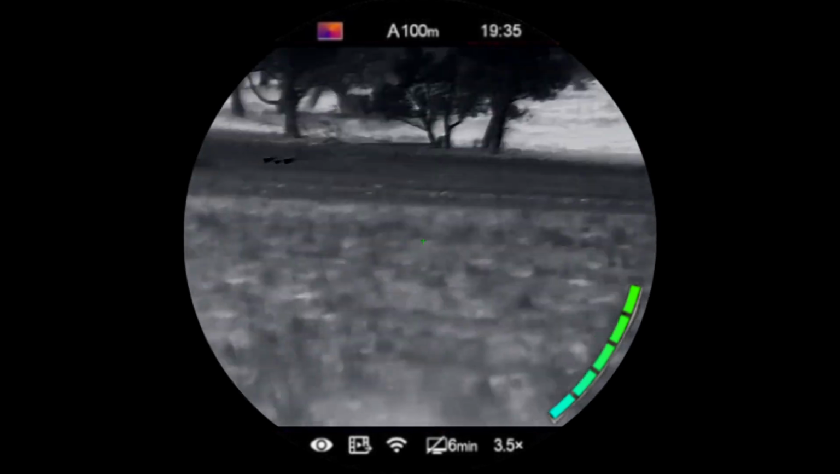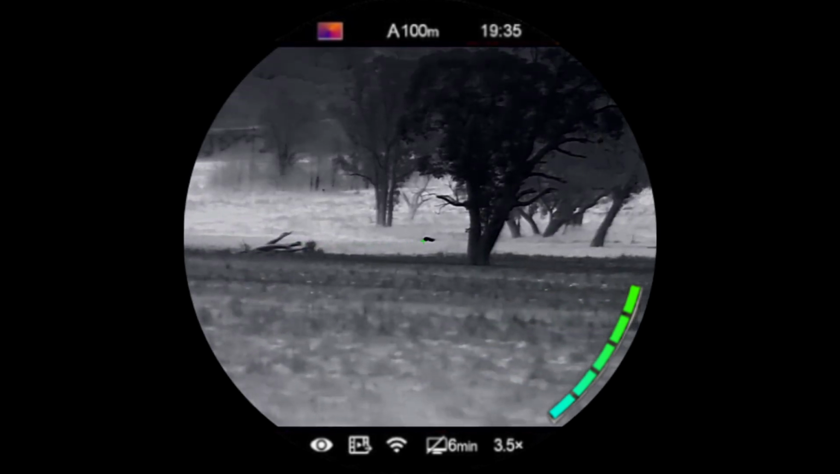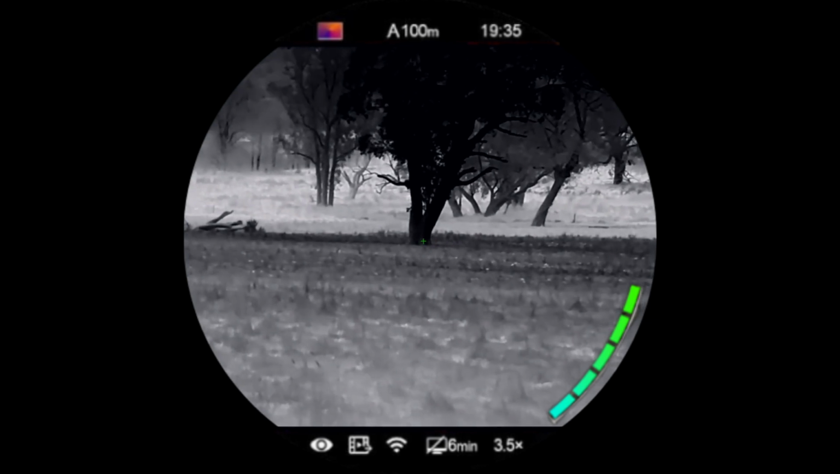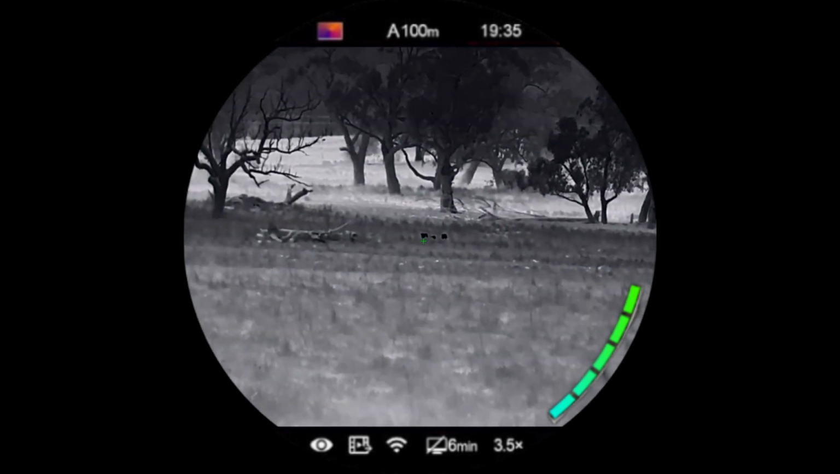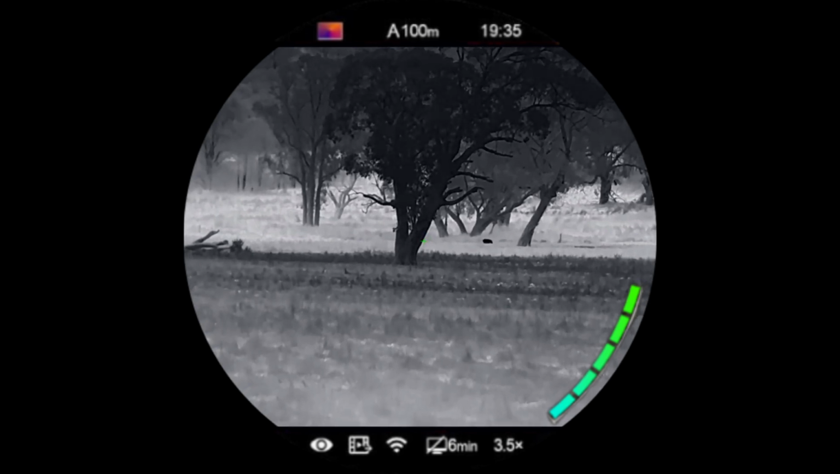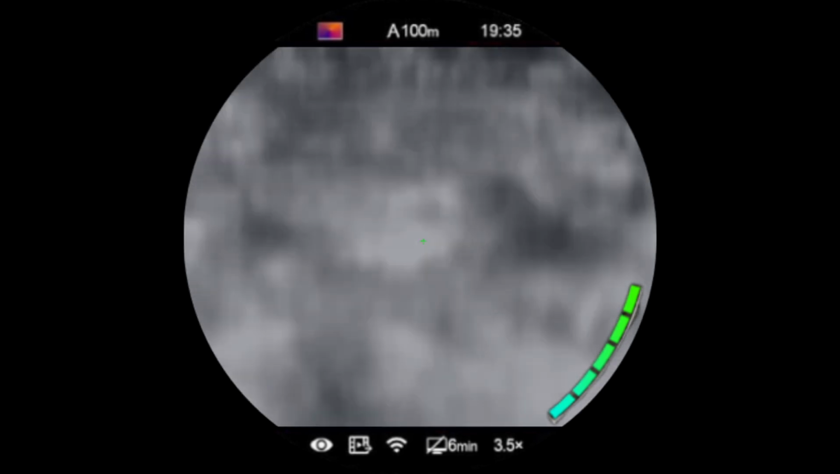Just to confirm that it's definitely pigs. If I could get that big guy, that'd be better. But he's making his way out of here. I'm gonna try and get a bit closer to these three.